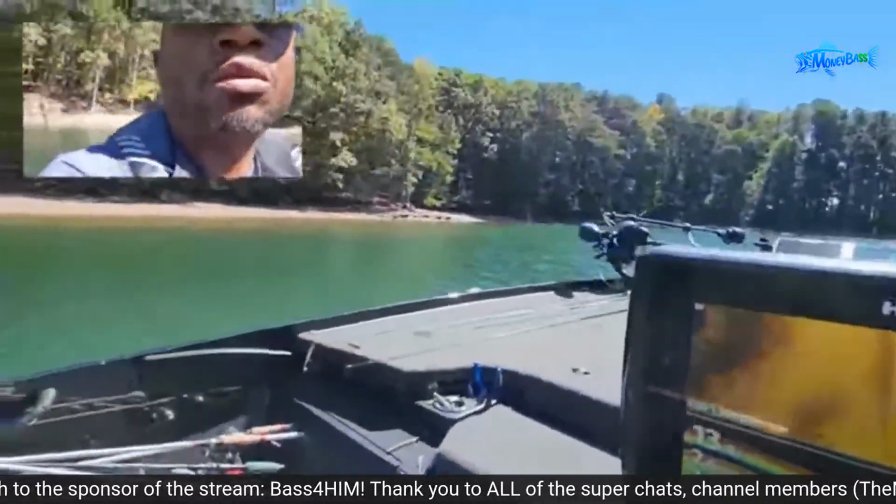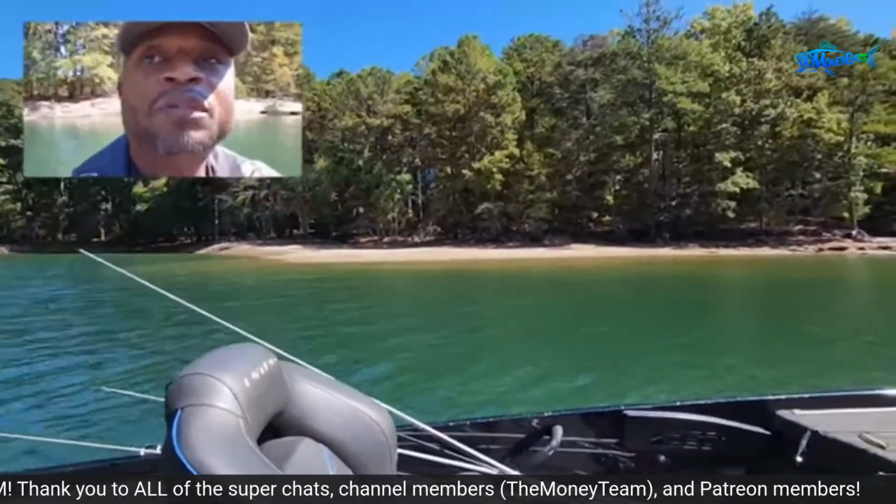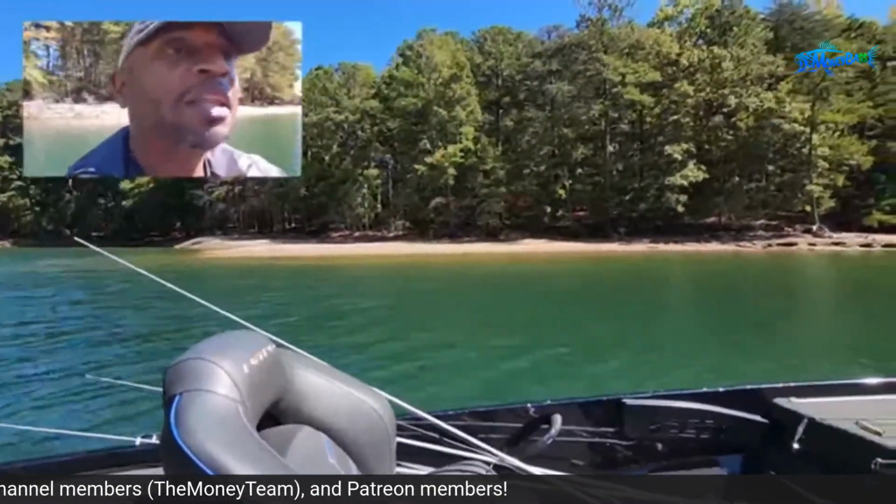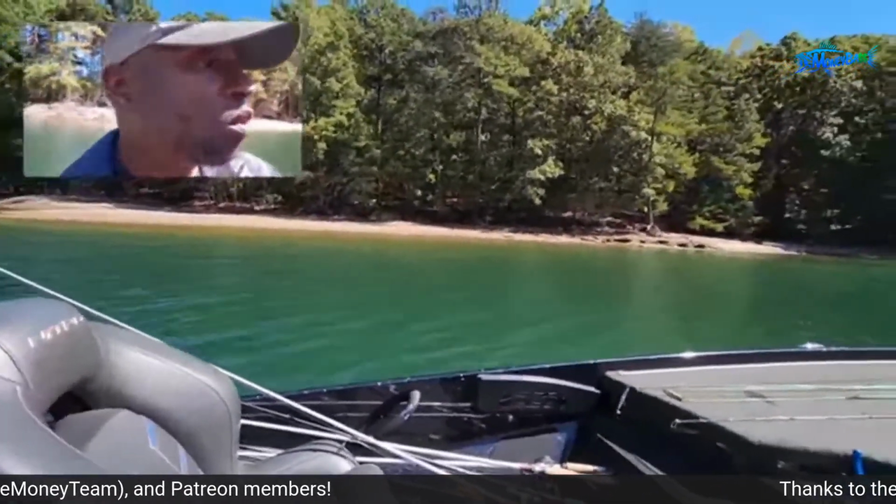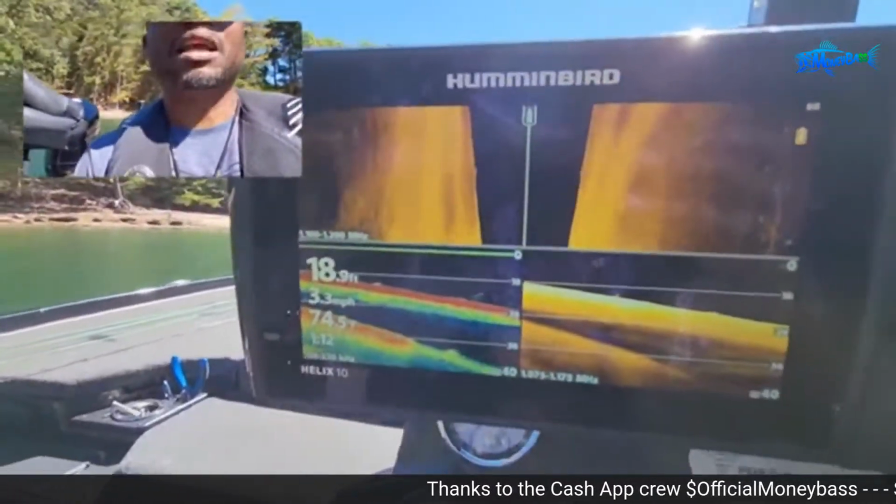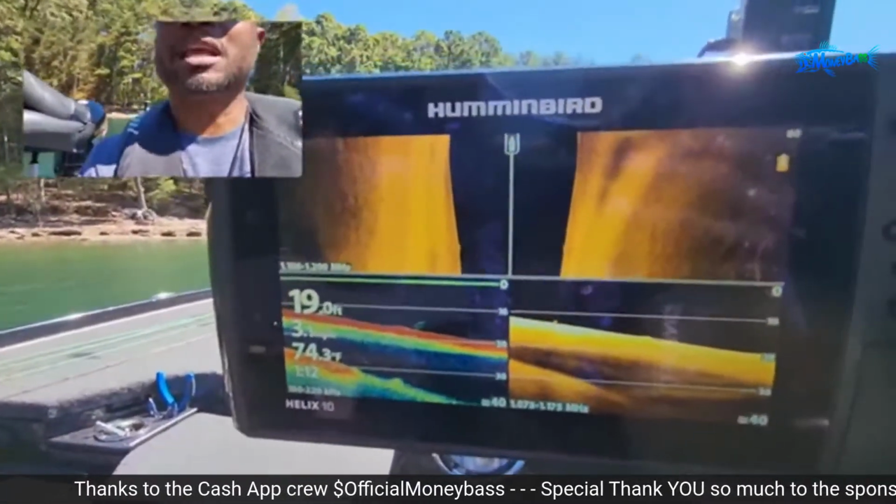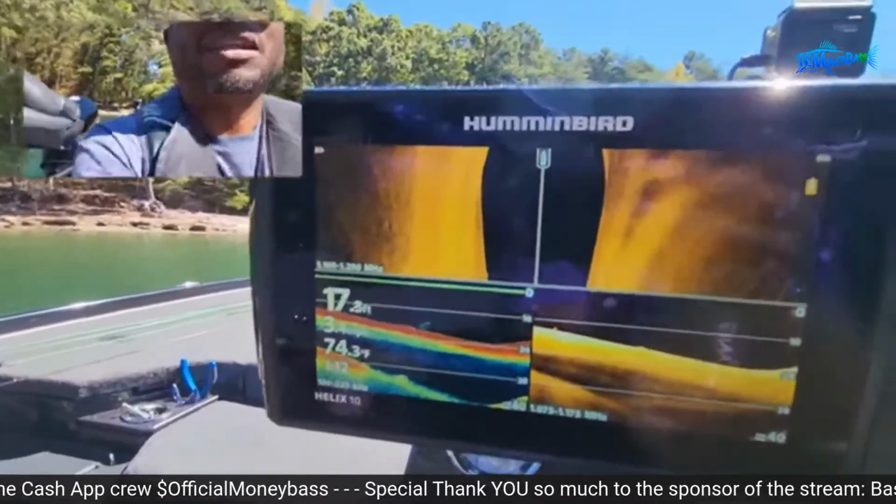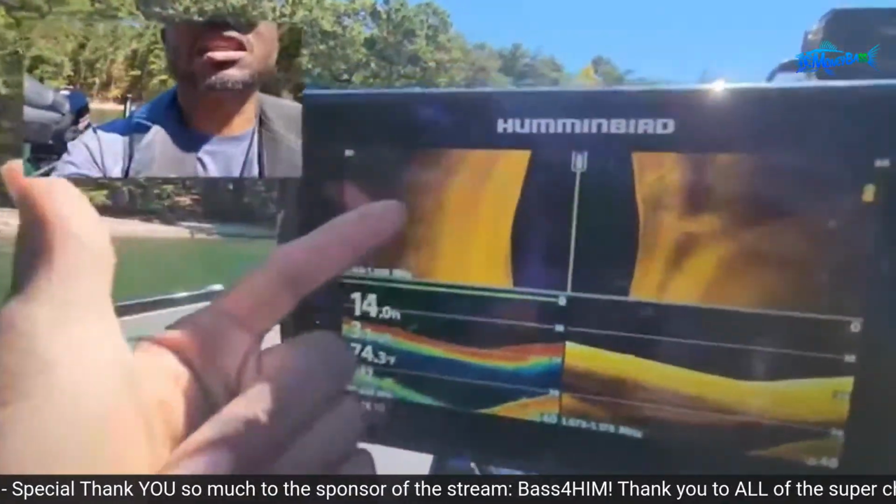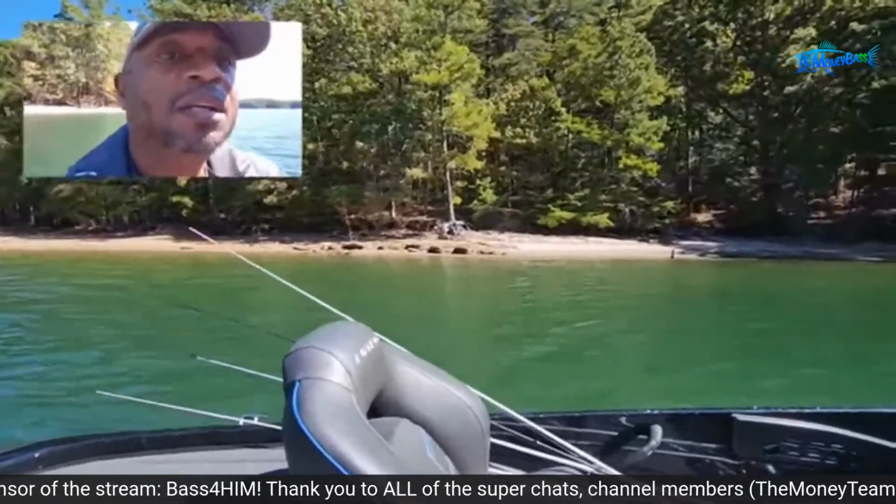All right, so let's take a look at what we're going to be scanning today. Take a look over there, guys. You see all of that sand? That's kind of like a sandy point or flat, and all of that is out of the water right now. It is normally in the water. What we are going to do is go straight down this bank. I'm in maybe 19 feet of water right now, and I will try to stay around 19 feet or so, because that allows me to see all the way out to the bank. See, there you go. There are some isolated rocks right over there.